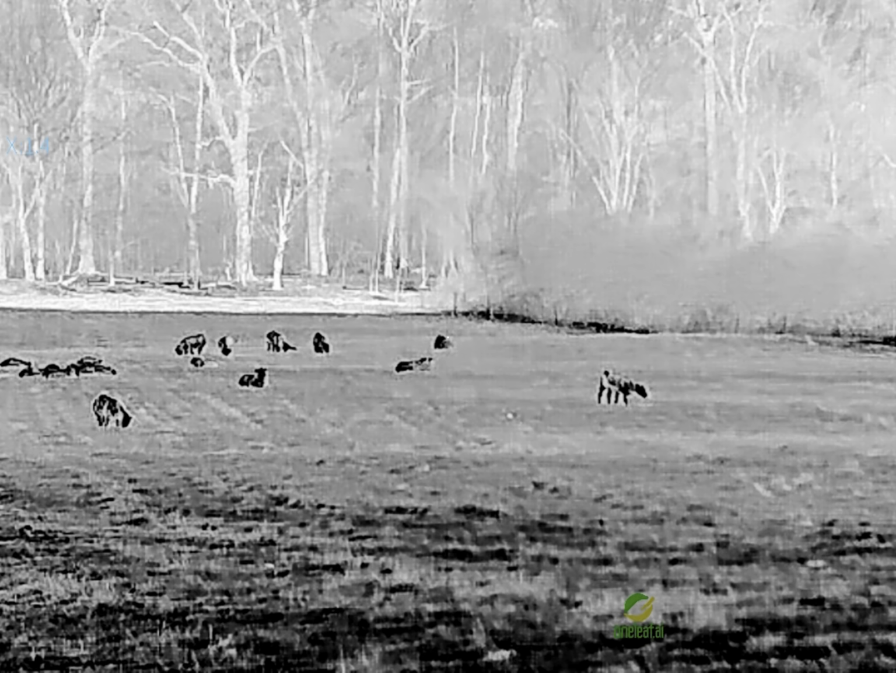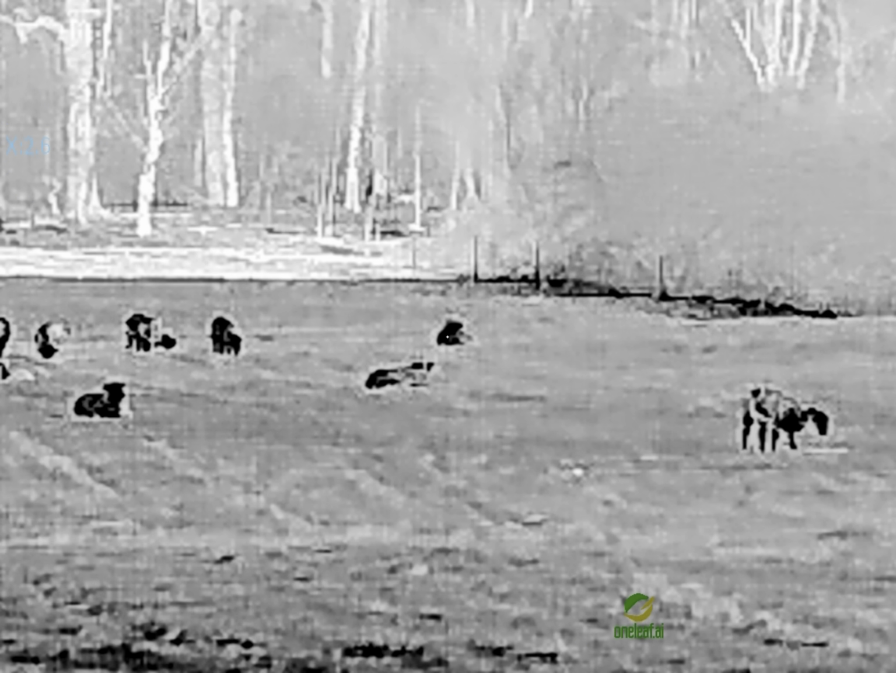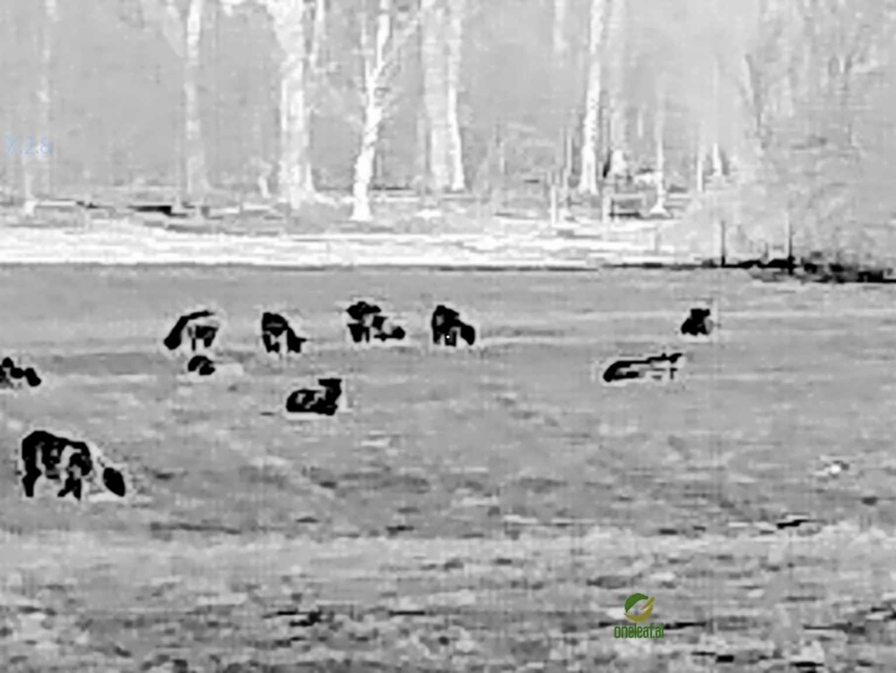So that's a good 300 yards. Focus it back up. I'm not going to go all the way in, but yeah, no, it's not far away from it. You can still make out the dot on the head, and we'll bring it back out.